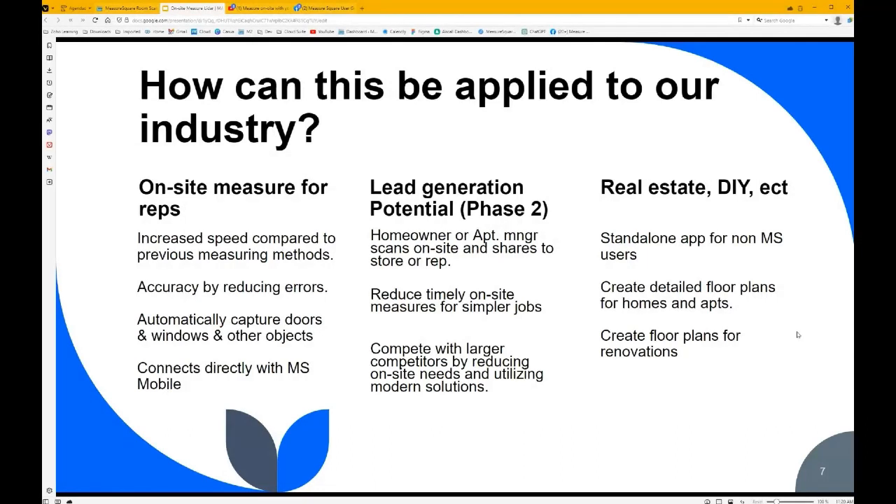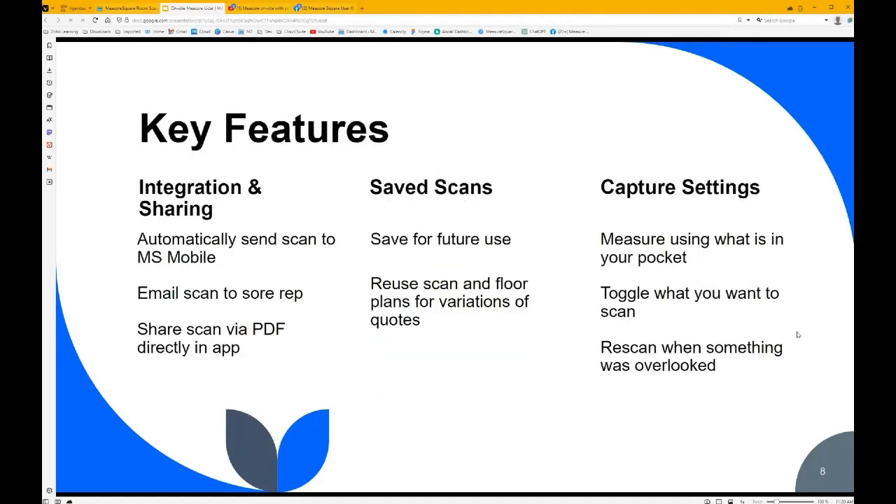So I'm going to jump ahead here, and then just before we get into the demo, which I promise is very close, are some of the key features that you'll see. Integration and sharing is key. This will automatically send the scan over to MeasureSquare Mobile with a tap. So instead of using a disto that I would normally use for a demo like this, we're going to use the scanner app, and it's going to push it right into MeasureSquare Mobile on my phone. Like I said before, it would be the same way if it worked on the iPad, if you happen to have that. Some other options that we'll be supporting, if it makes sense for you guys, is emailing, once you do the scan, emailing that to a store rep. So if it's done by a non-M2 user or MeasureSquare user.